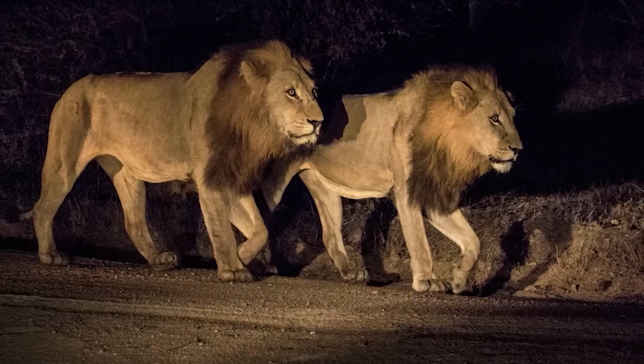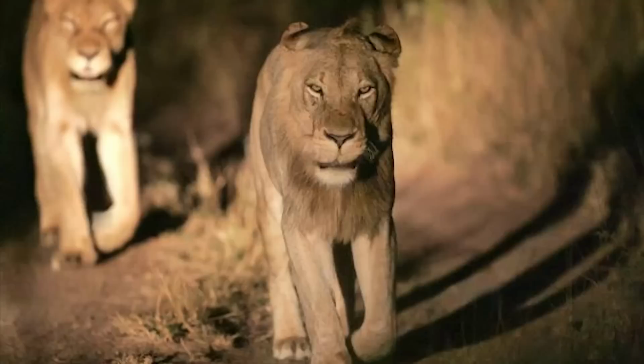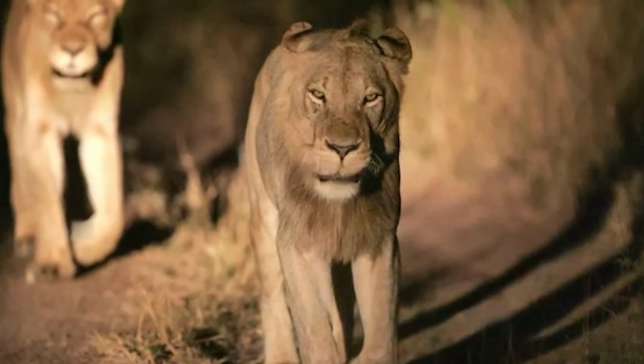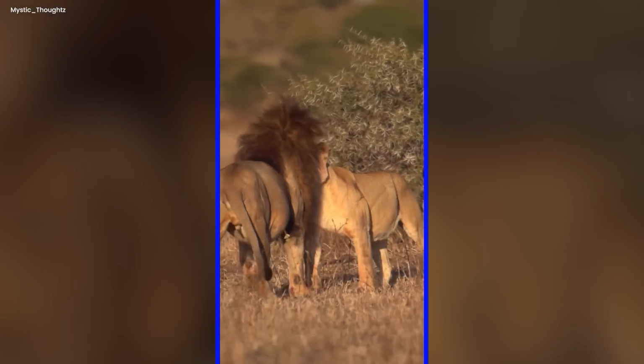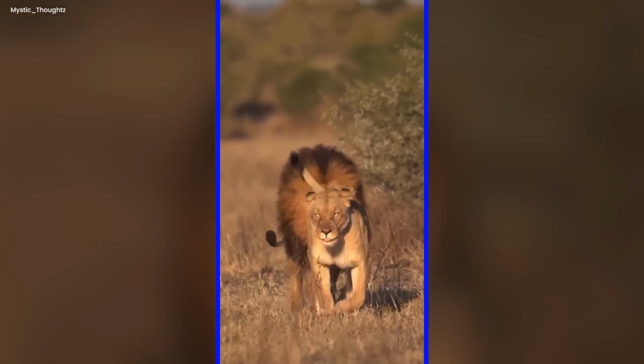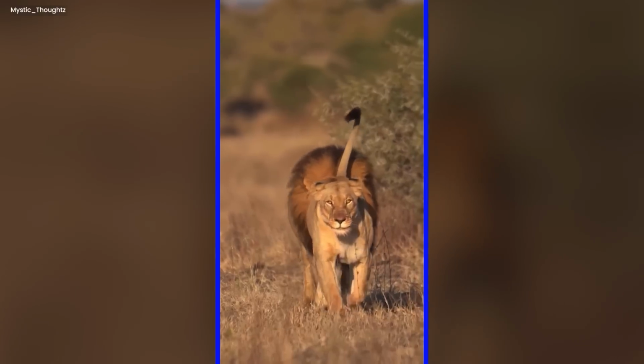Lions. Trust, unity, protection. 2 lions walking ahead. Watch as the queen leads, not because she's the boss, but because she knows her mate always has her protected. He's right there, looking out for her and helping her whenever she needs. This story tells us that real leadership isn't only about being ahead. It's about having faith, staying together, and knowing that with each other's support, nothing is too hard to face.